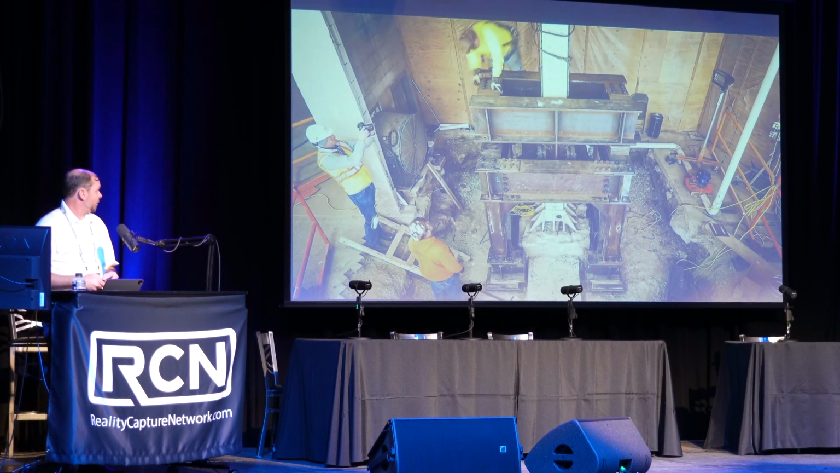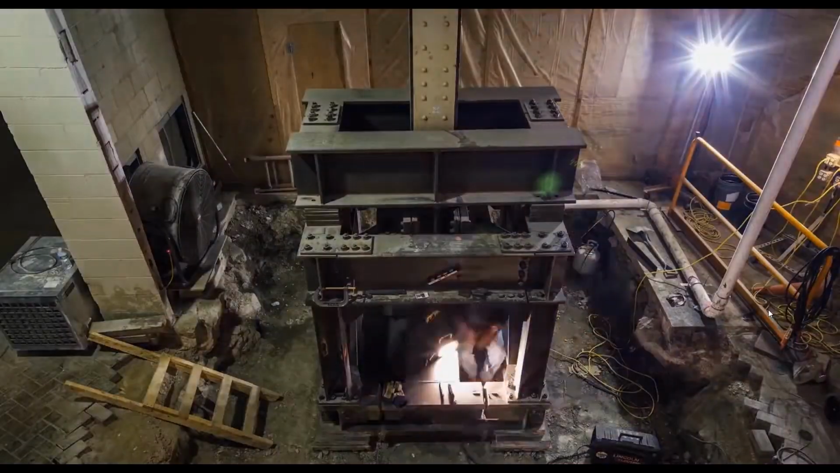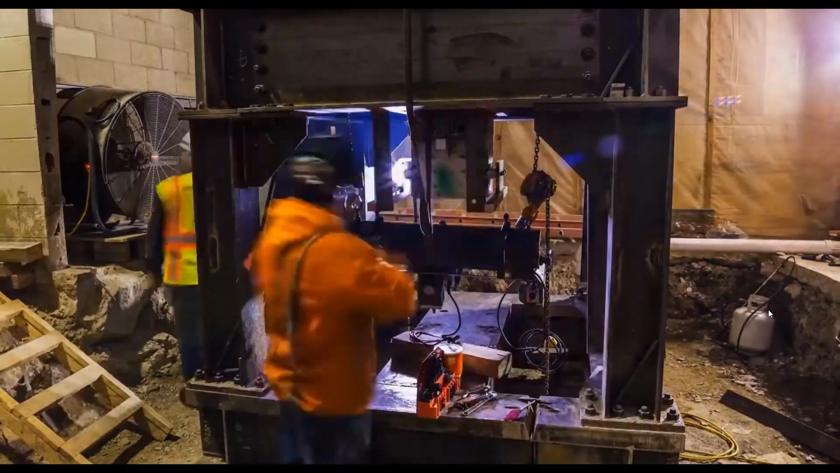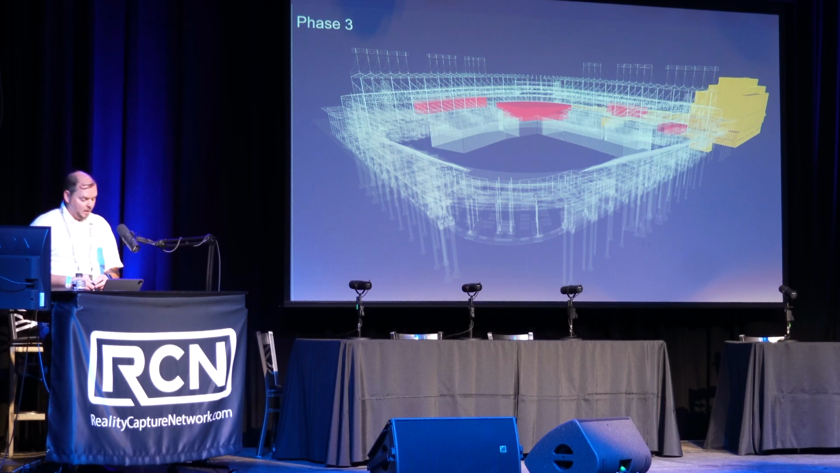Actually, this is the custom shoring tower that was utilized. So every F-line column, that was done over 50 some columns, and there's a little video. I put it in here, I didn't want to spend too much time on it because I have a lot to go through. Phase three, this is where I got into it.